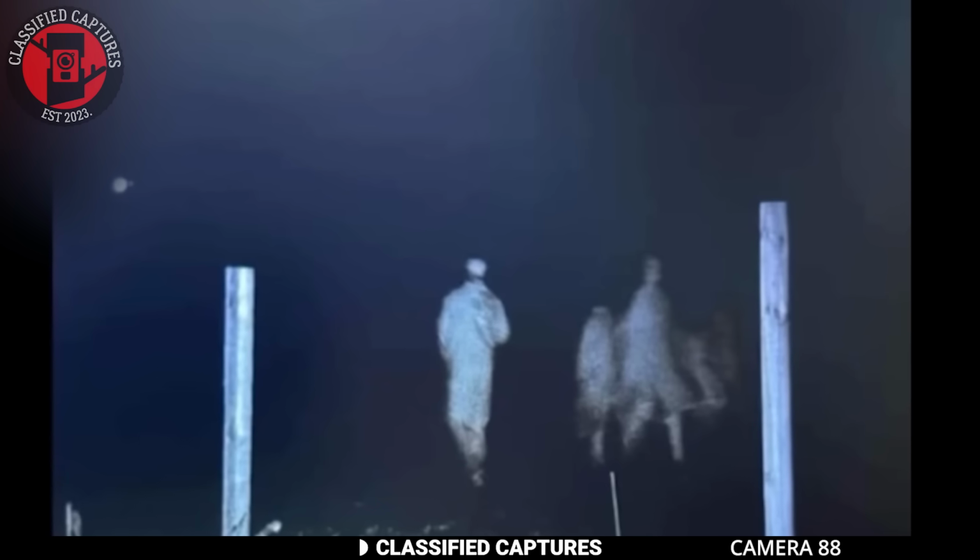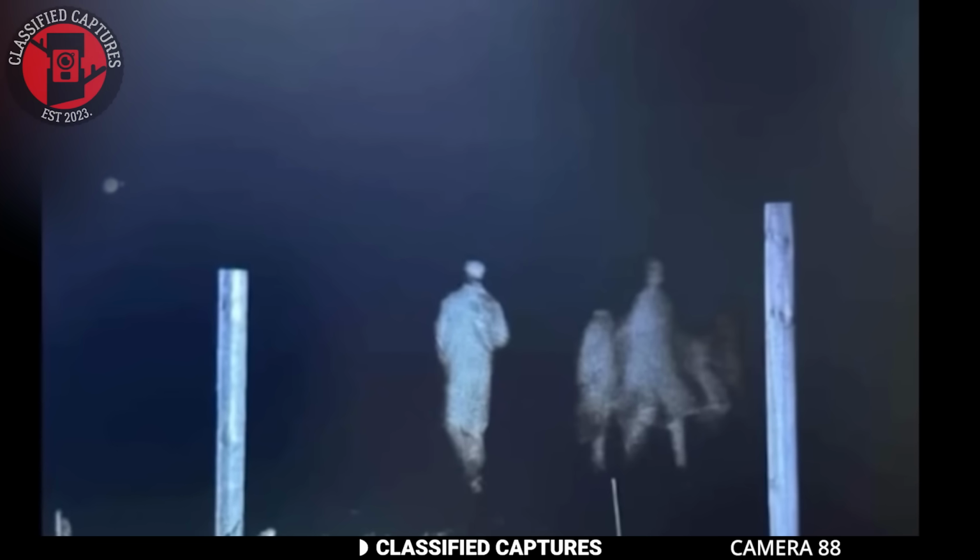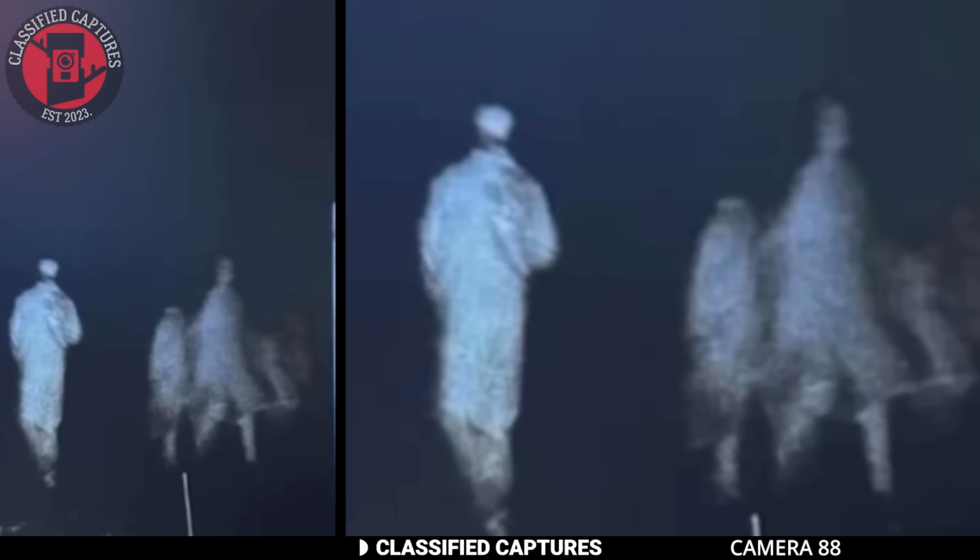What could these figures be? Some speculate they're spirits, perhaps wandering souls tied to the land. Others believe there's the possibility that this is a hoax. But everyone's entitled to their own opinions, right? Anyway, what do you think these spectral figures could be?